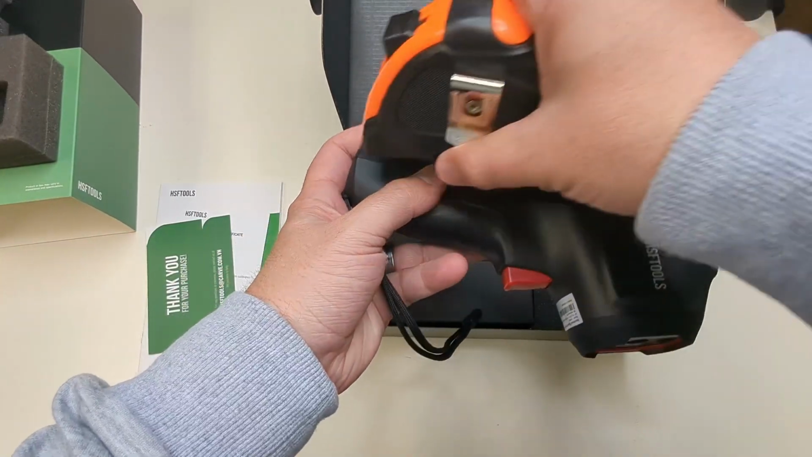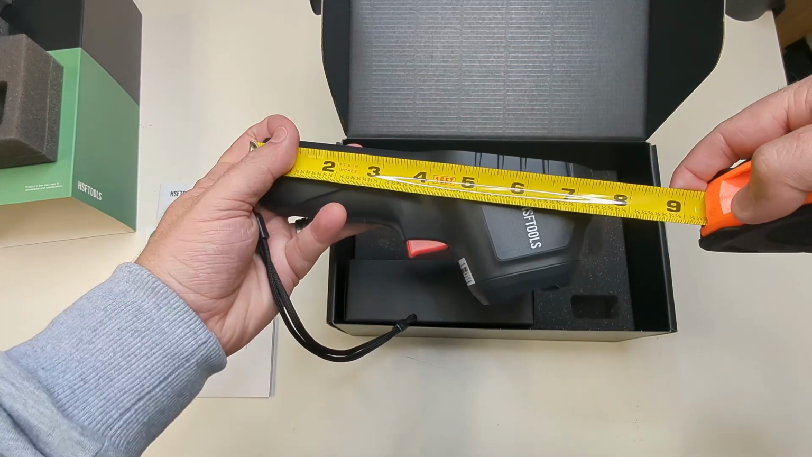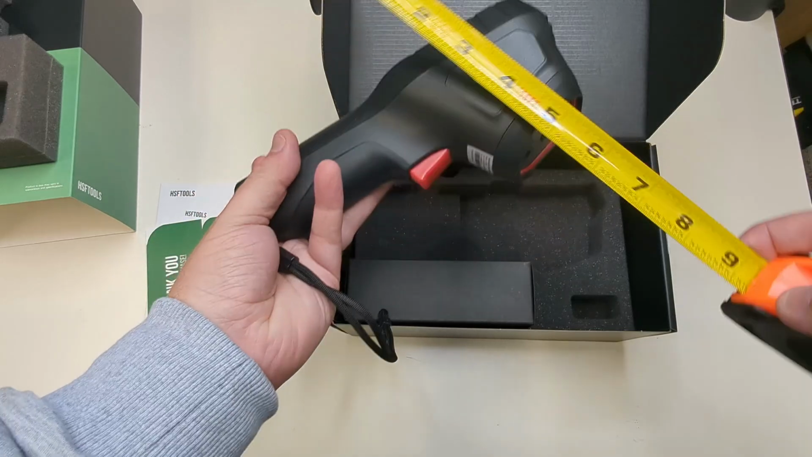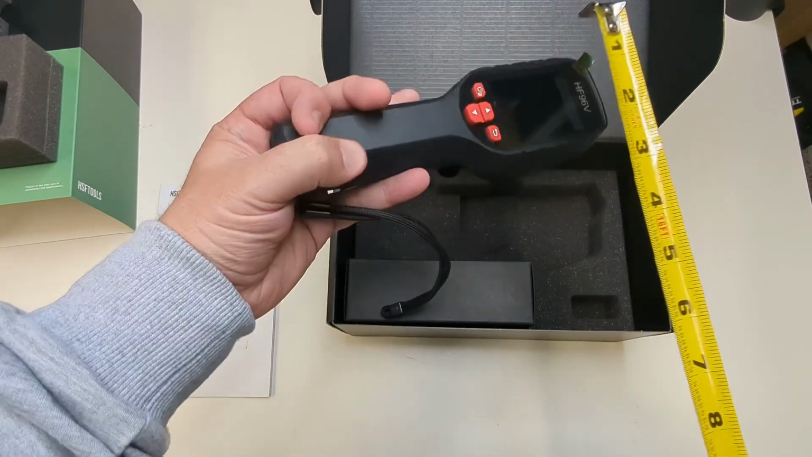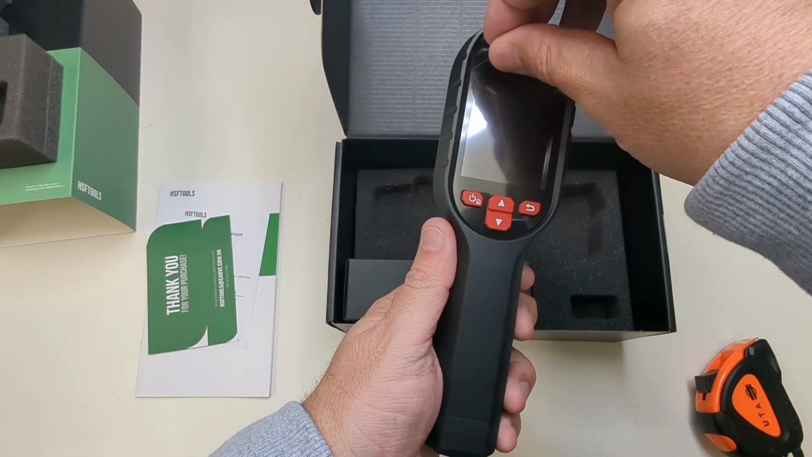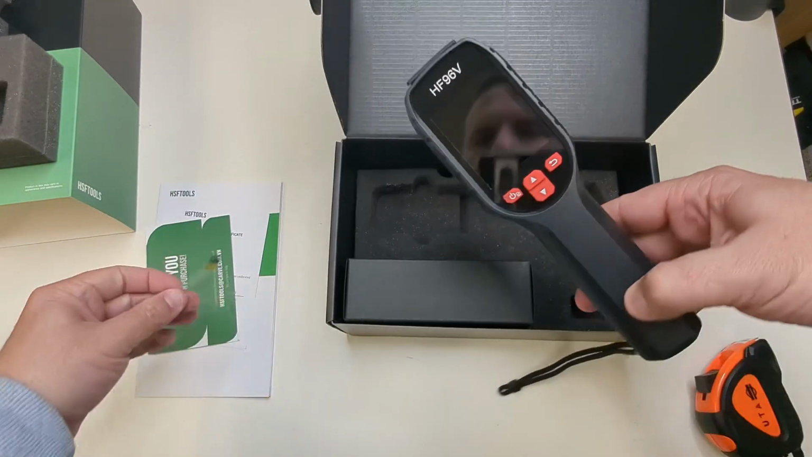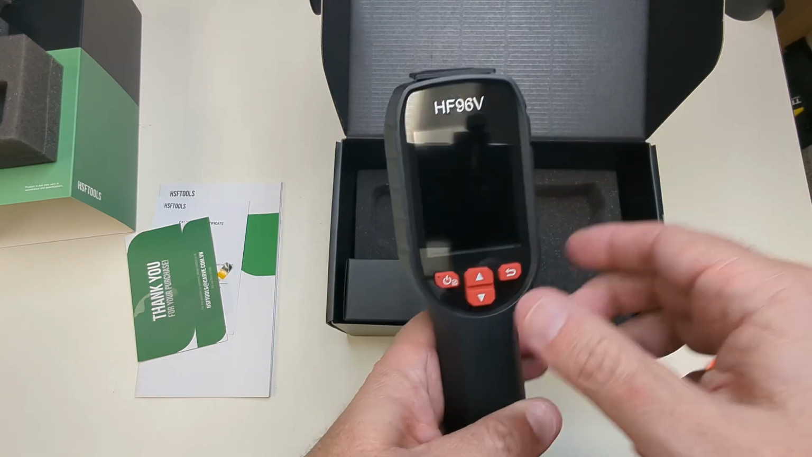So just want to give you some measurements. It's about 7-8 inches long. It's max, it's 3 inches thick, and then probably 2 inches wide. Yeah, 2 inches wide. Here's your LCD screen here that has all the stuff here. Peel that off. We're going to set this here. Again, this is the HF96V version.